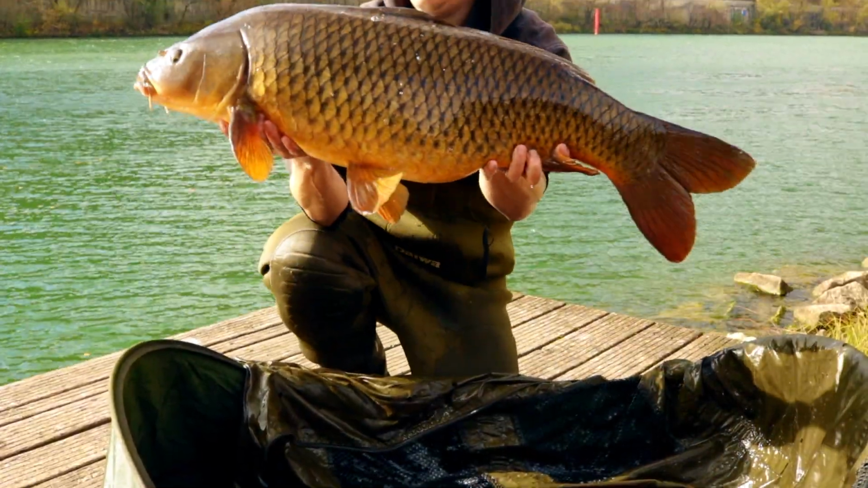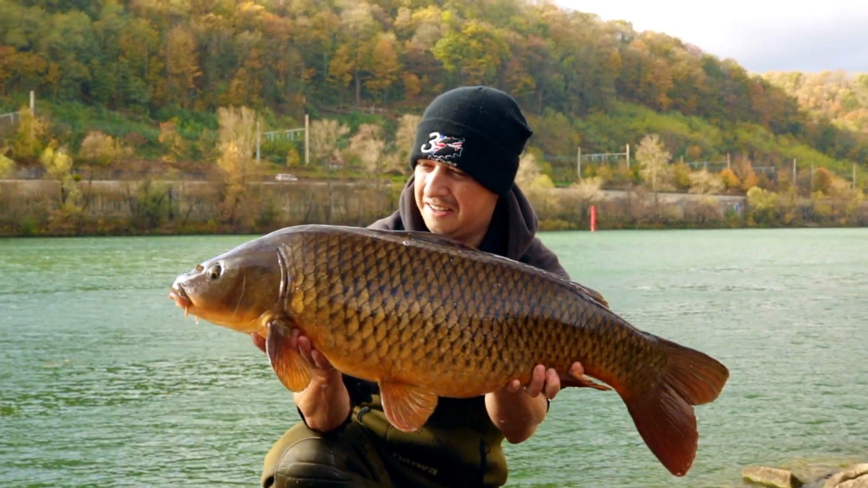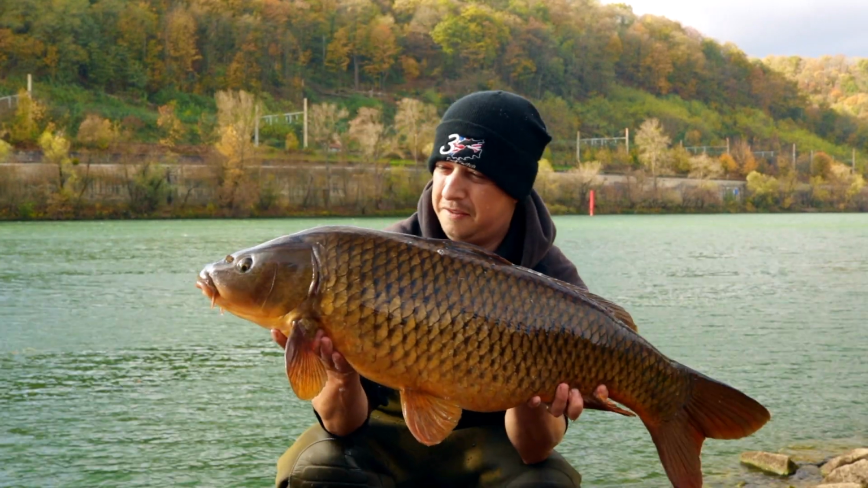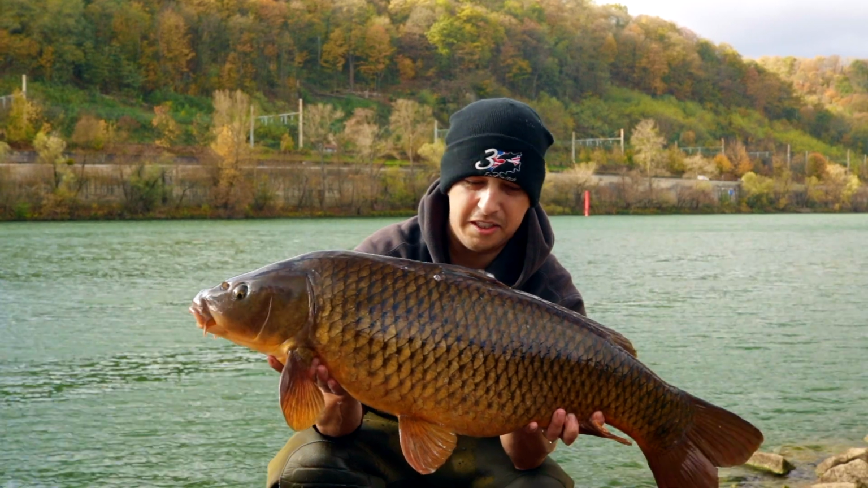Here we go. Absolutely stunning common. Cracking fish. Not a scale out of place.